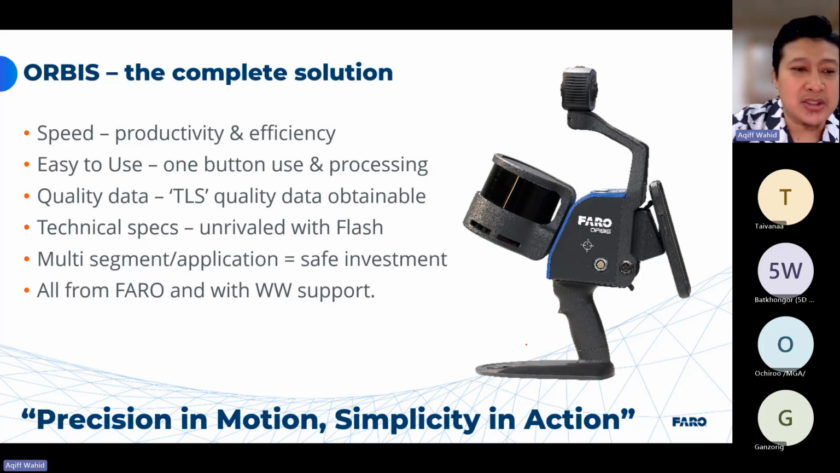We have been in the market, Geoslam has been in the market for more than 10 years and Faro for more than 50 years. So you don't have to worry if you invest in our solution. Most likely, I would say that we will still be in business in 5-10 years time.